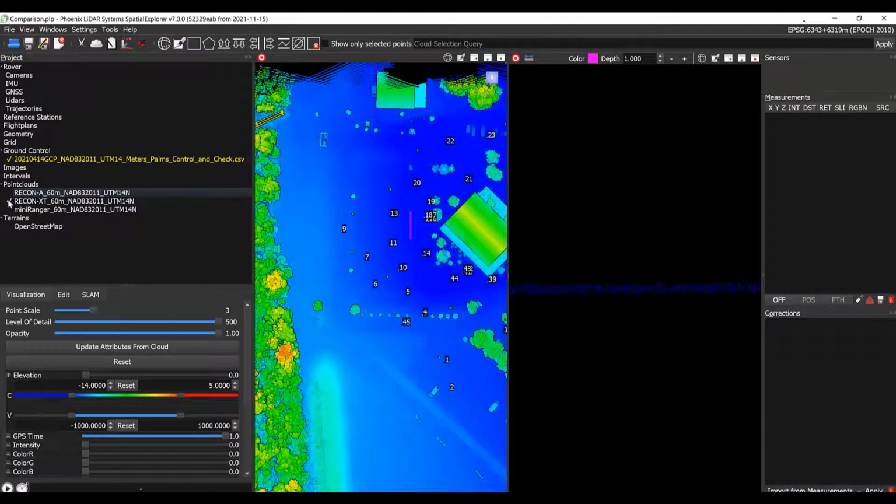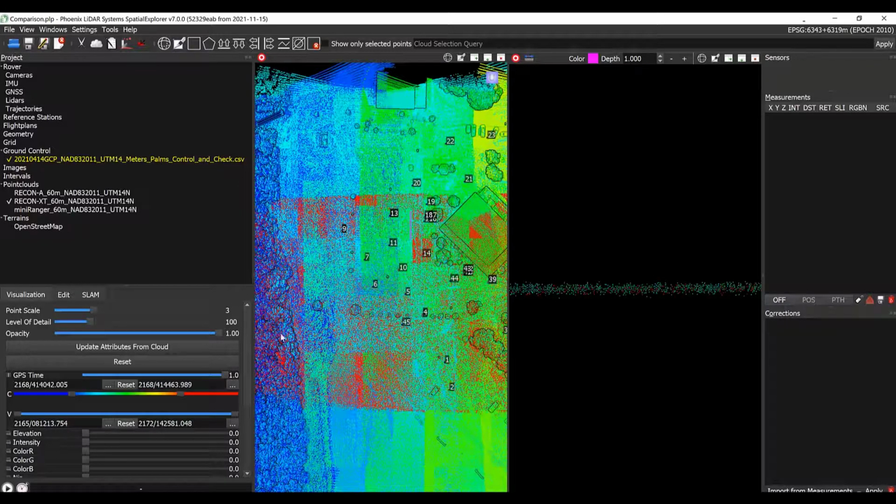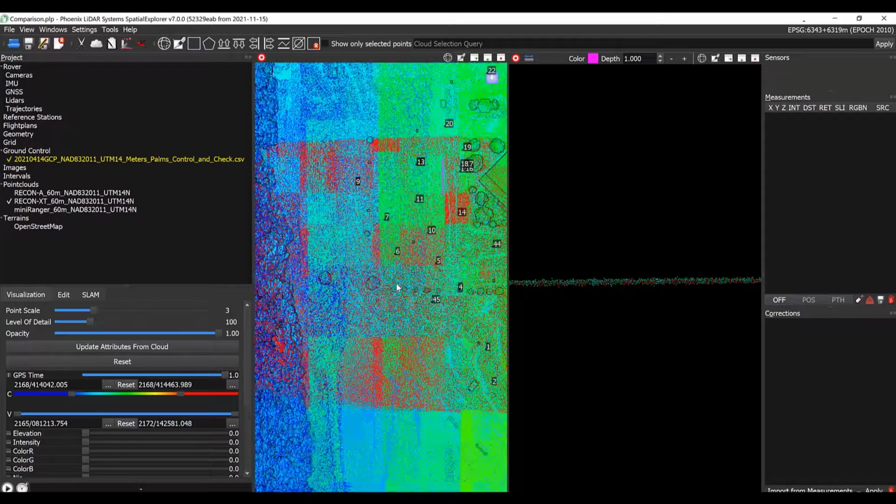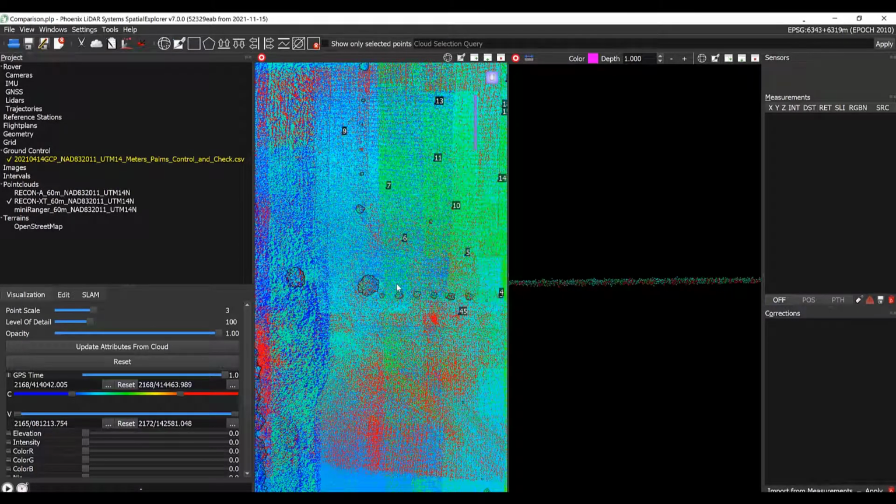Again, we'll switch the symbology of this data set to show GPS time rather than elevation. Looking at the RECON-XT, we can see that the different flight lines, symbolized as different colors, are blending together very nicely. It's pretty hard to distinguish whether one of them is above or below the neighboring flight lines. We can also see in the top-down perspective that the points seem to be blending together really nicely. There's not many areas where one color dominates, and that's a good indication that our relative accuracy is in good shape.